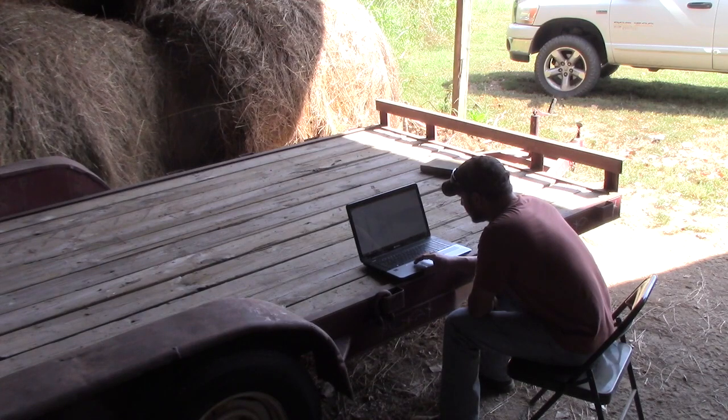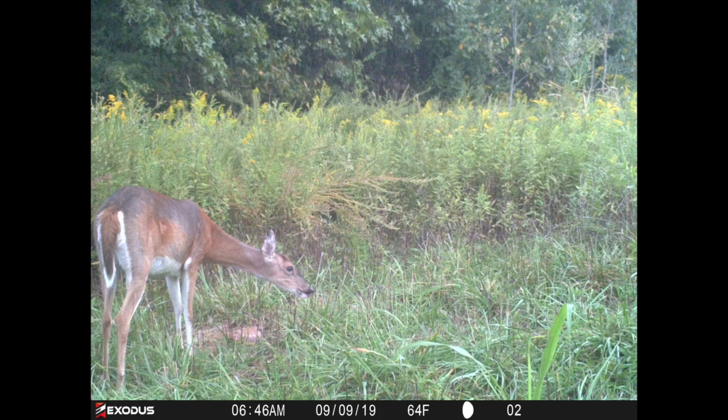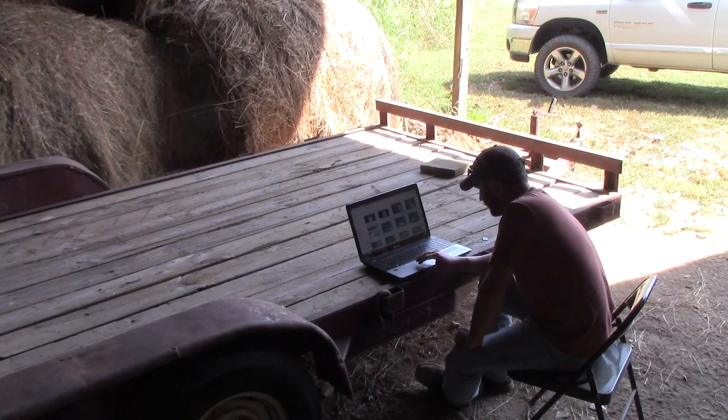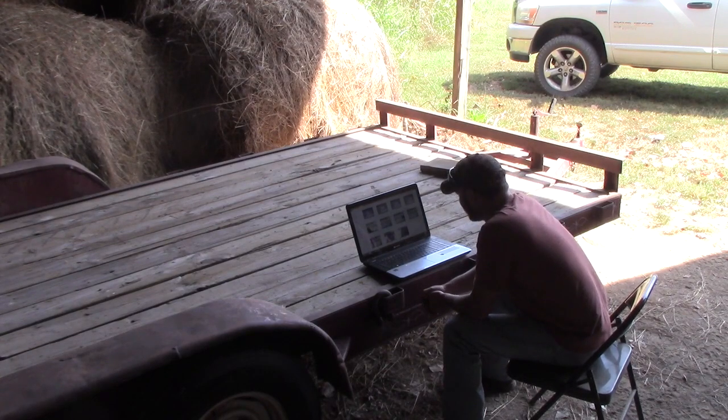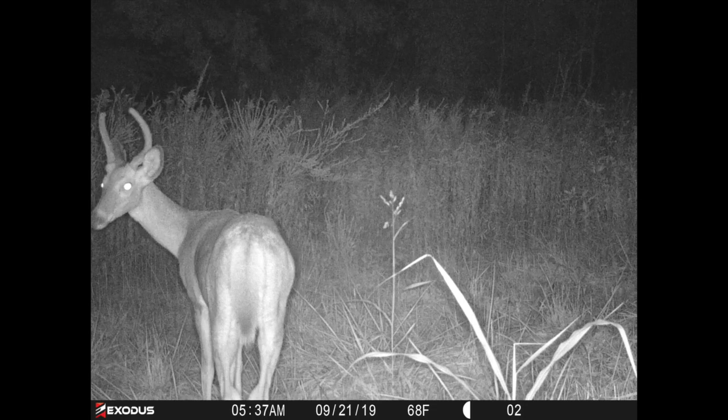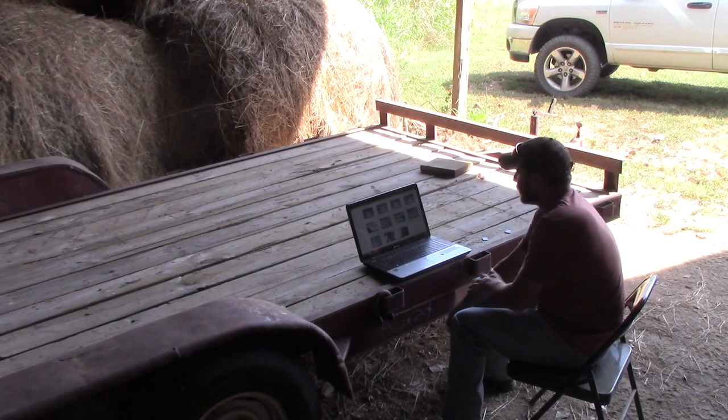This one looks like camera number 4. Yeah, camera number 4. It started out good, had a bunch of different does, but looks like there was some grass in front of it that made it trip quite a bit. Well, camera number 4 was kind of a bust. It did get some does and a really big spike. But there's some grass in front of it, caused it to trip a lot.